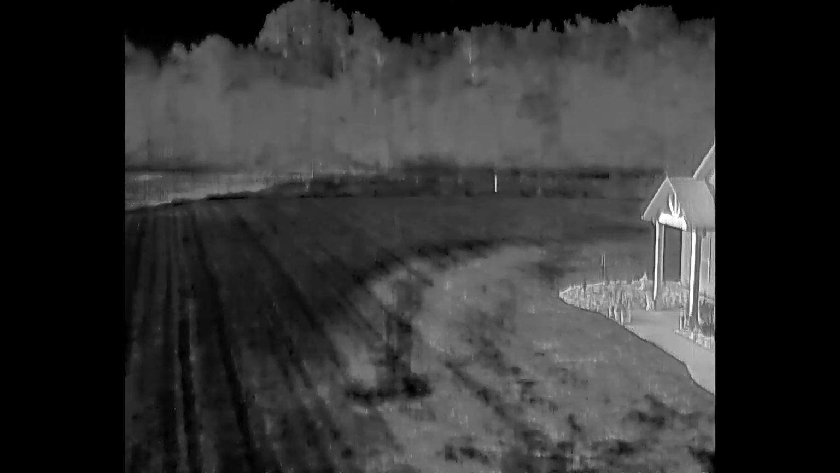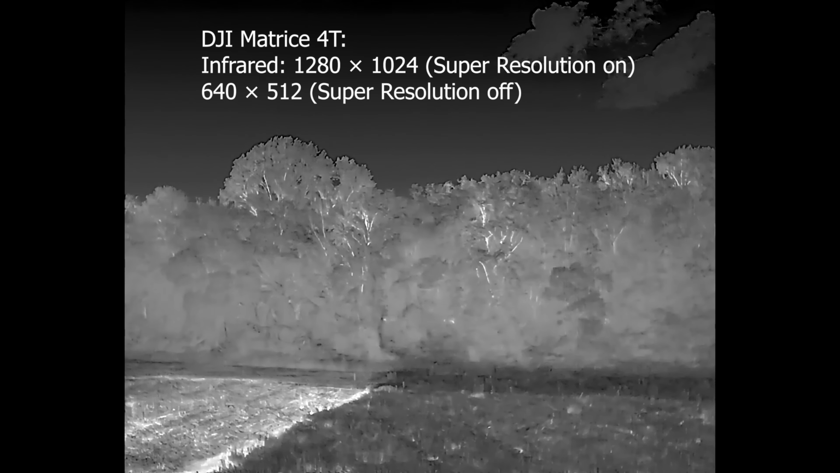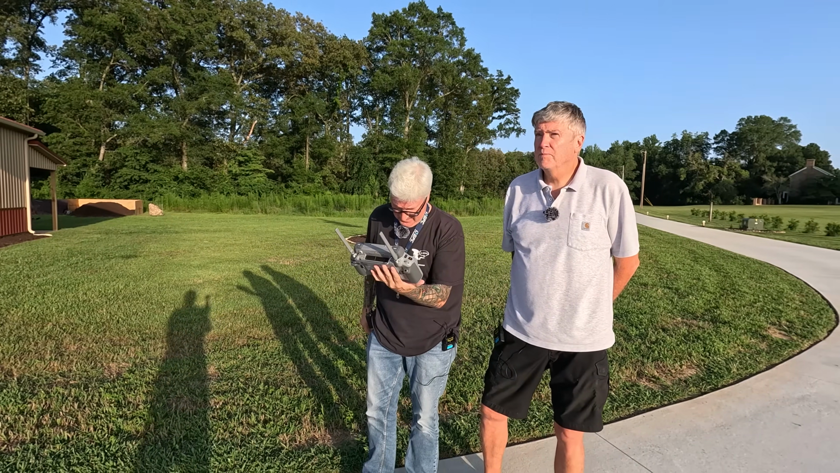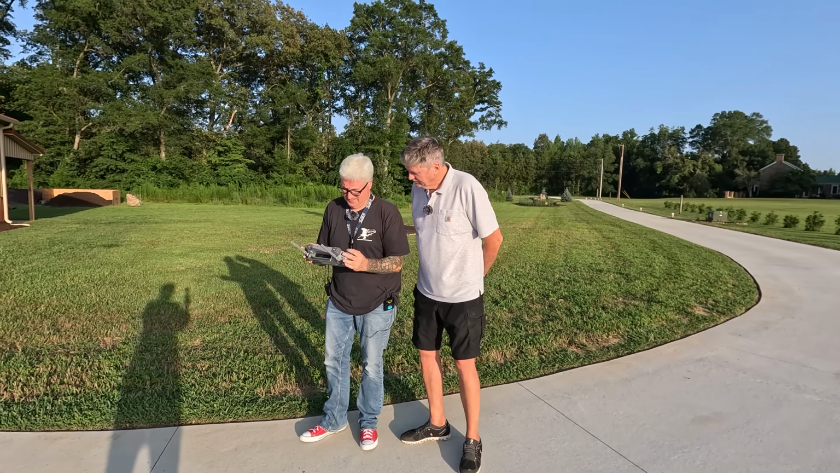So the gimbal up to the trees. Wow, okay, this is really, I'm going to put the resolution on the screen because you can see the branches are warmer, obviously, than the leaves. And I'm sure we're actually seeing some branches, maybe through some leaves even, if they're thin enough. But what a perfect tool for search and rescue. Exactly. You're going to be somebody's hero, Barkley.